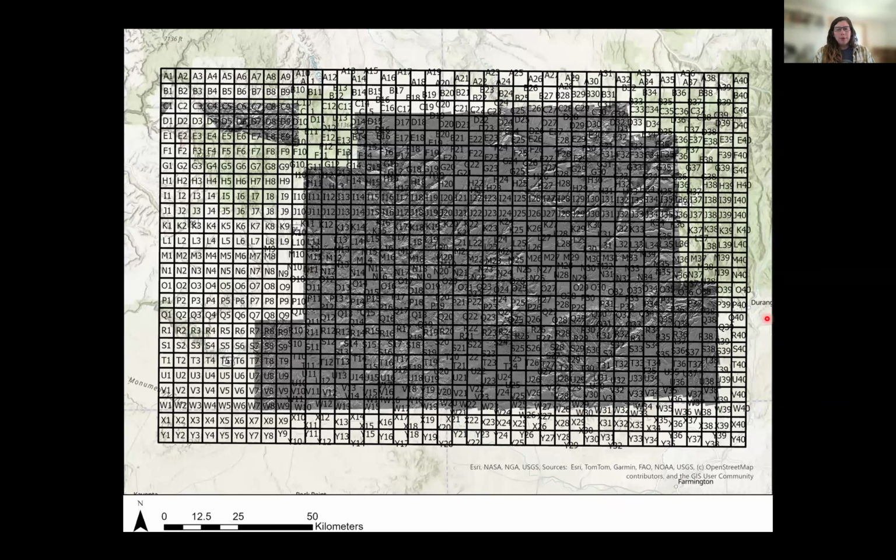Because it's a lot of LiDAR to look at, I have a grid system that I've superimposed over the area, and I'm going grid by grid. Each of these grid squares is about 5 kilometers on a side, so 25 square kilometers, and I'm just identifying as many features as I can, visually.